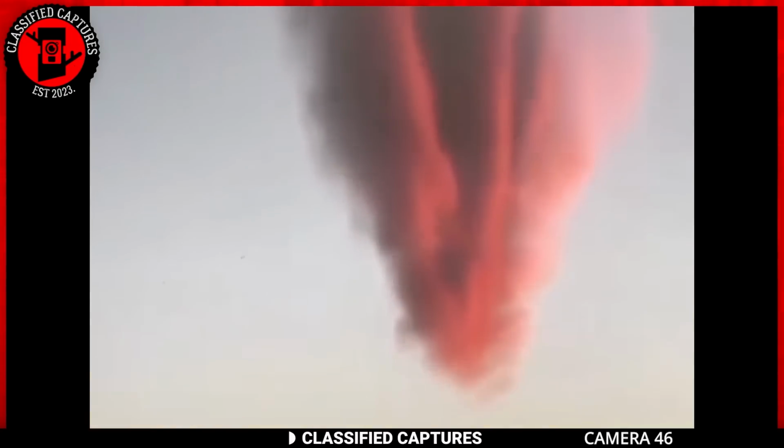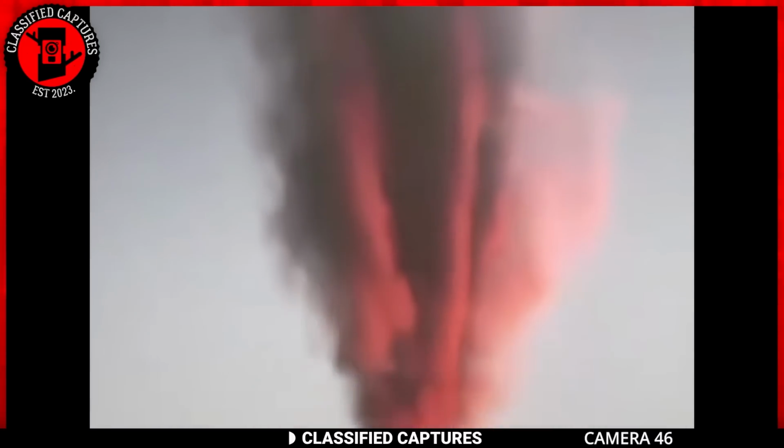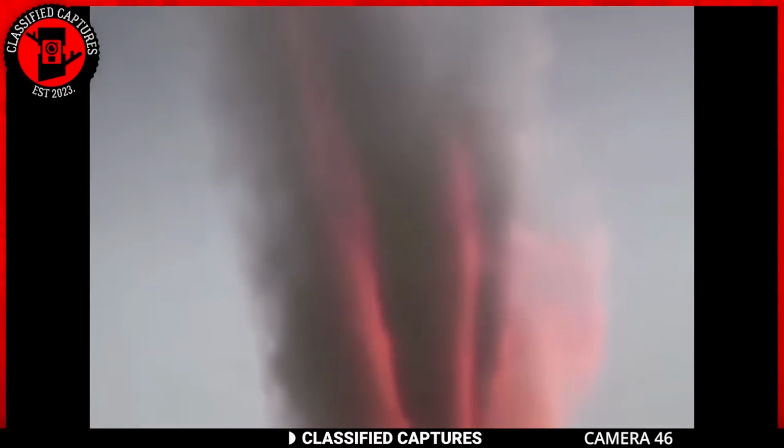The way it stands out, almost like it's not even a cloud at all, gives off an eerie vibe. Could this be some rare atmospheric phenomenon, or is there something more mysterious at play? What do you think this could be?